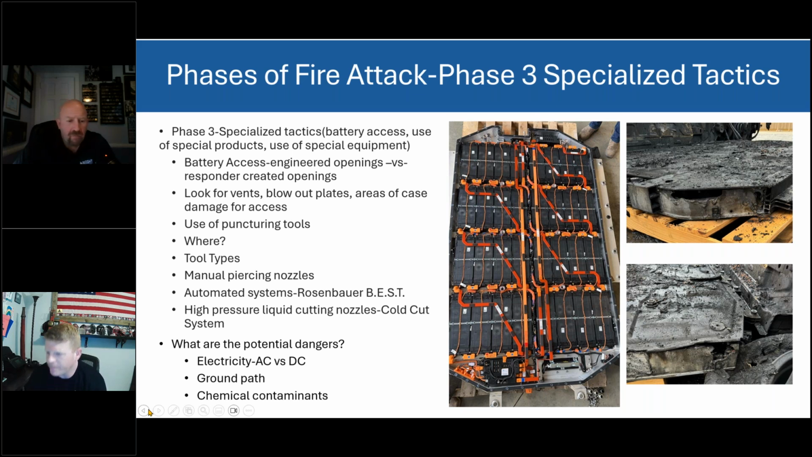The pictures on the right are damaged areas where we put water to knock the fire down and get it under control, but access is still the enemy. There are lots of places here that are small openings.